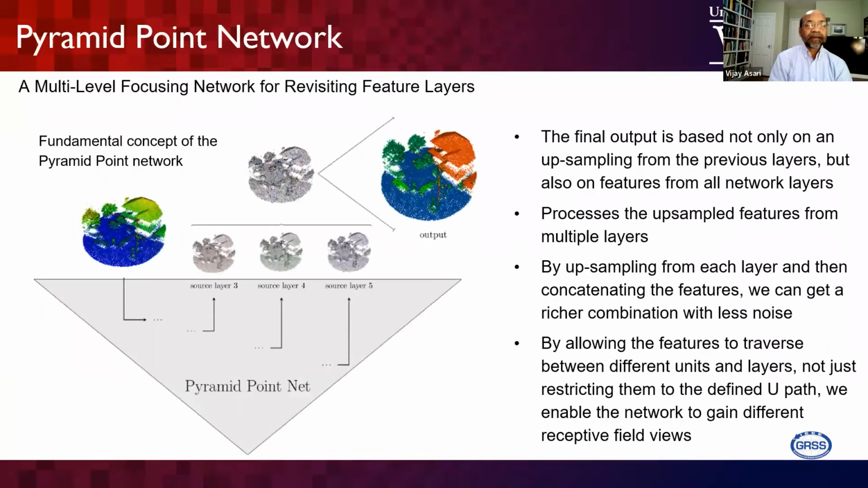So we came up with a multi-level focusing network for revisiting feature layers. The concept comes from human visual perception analysis.